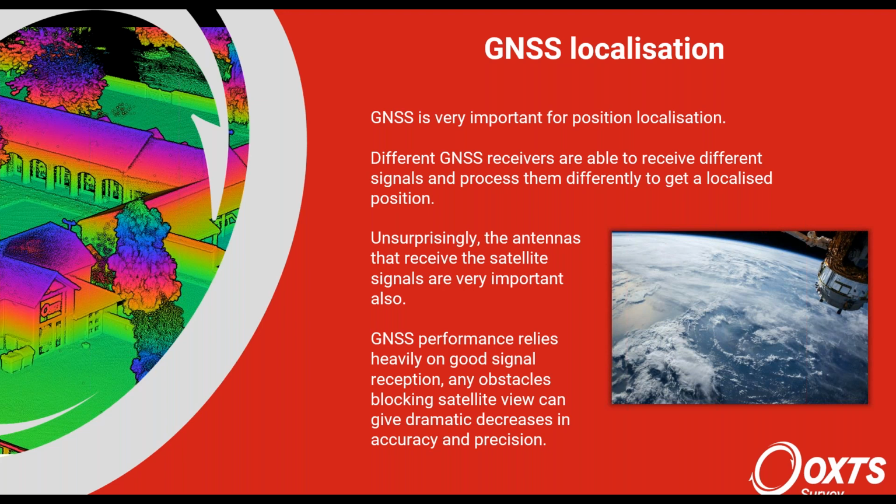So it's very heavily dependent on getting the right signals. One very significant factor is the antennas that you use, of course. The antenna quality goes without saying. The distance between antennas is very important because that is used for heading accuracy.